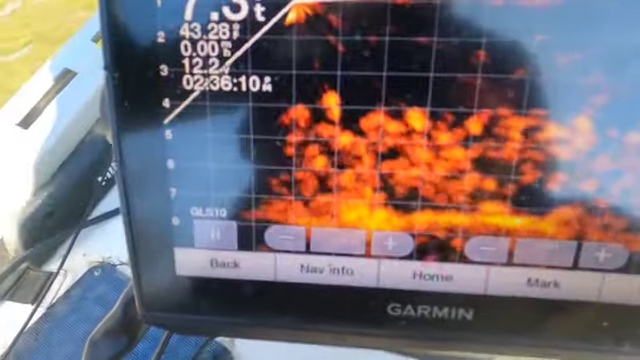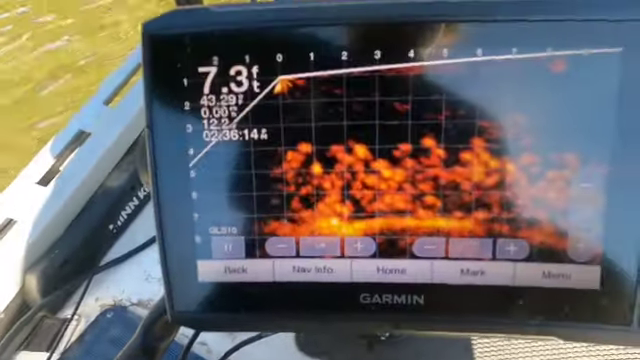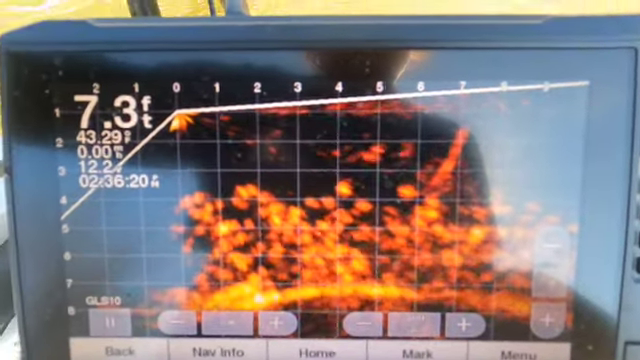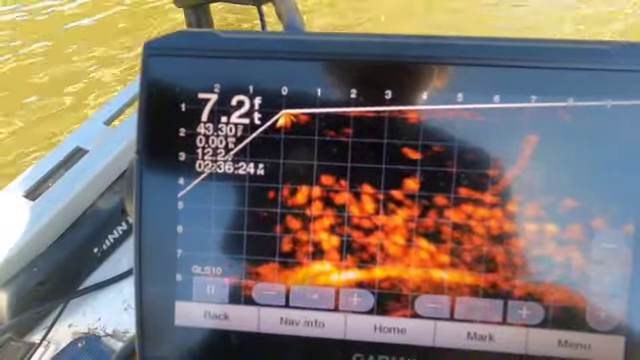I don't know how well you guys will be able to pick up any of this, but there's the screen. Now let's see if I can show you my jig. Give myself some slack here. Now I zoomed into 10 feet and it's making it to where I can see my jig a lot better. Well, that's my jig falling right there. I can't really point it out to you because I got one hand. But it's easy to find it. You just bounce it up and down until you find which one's yours.